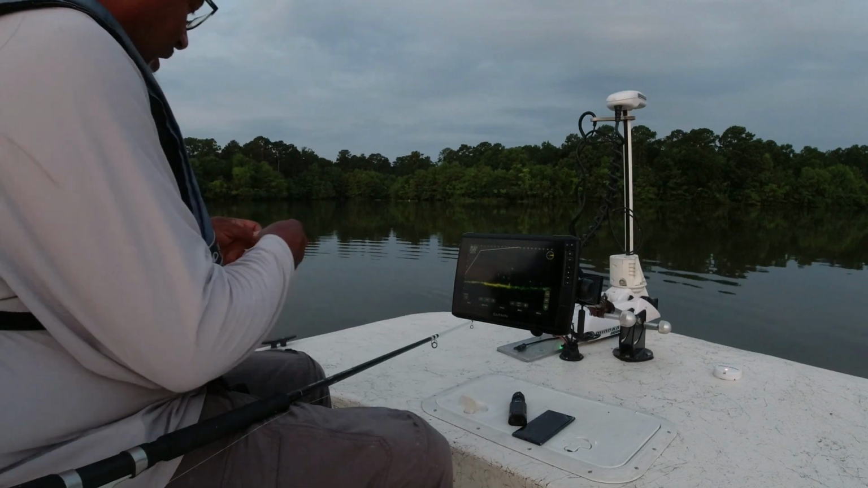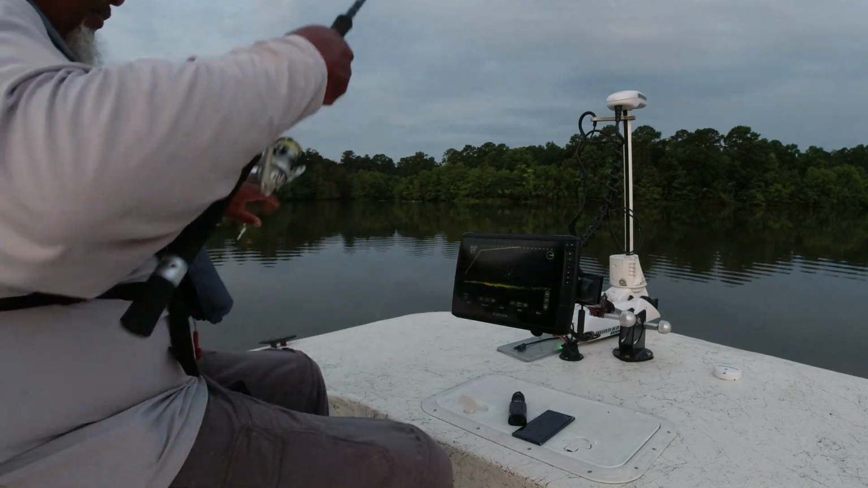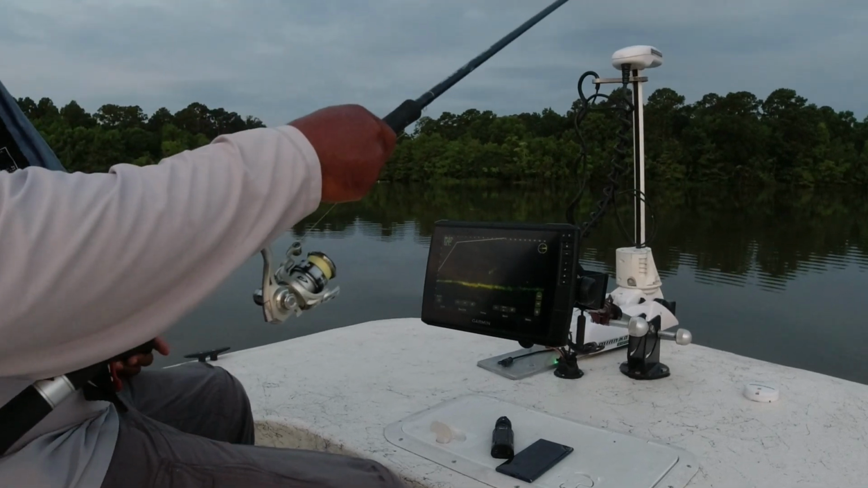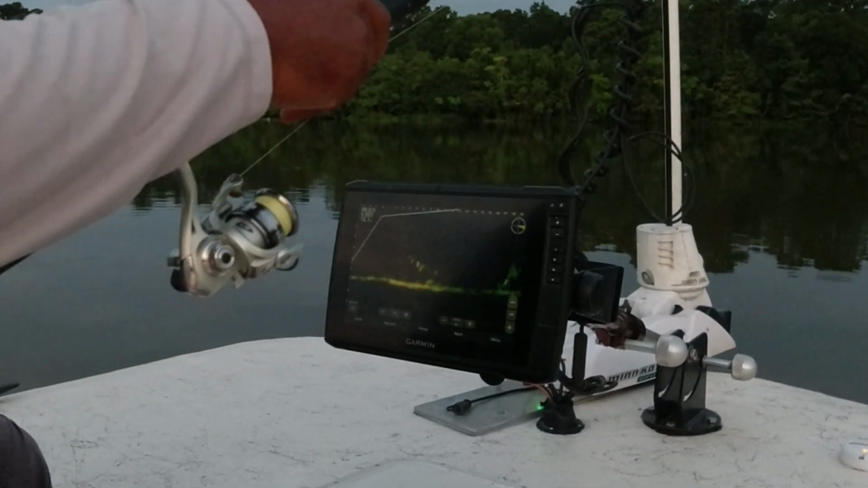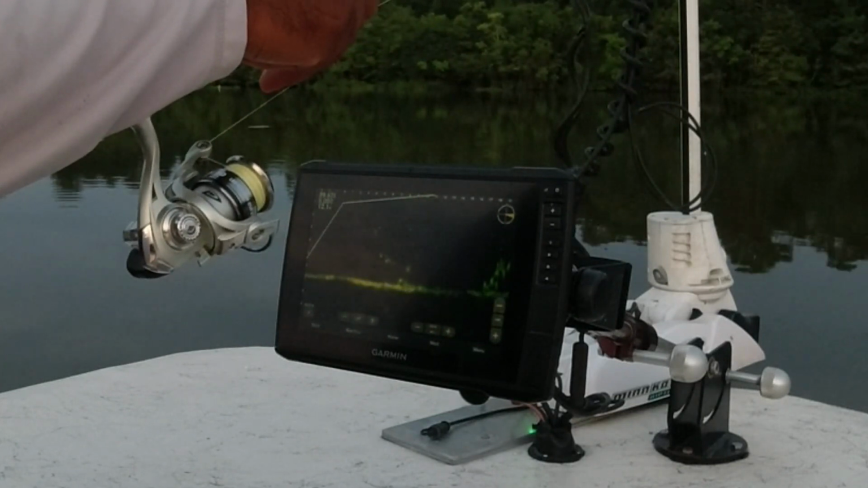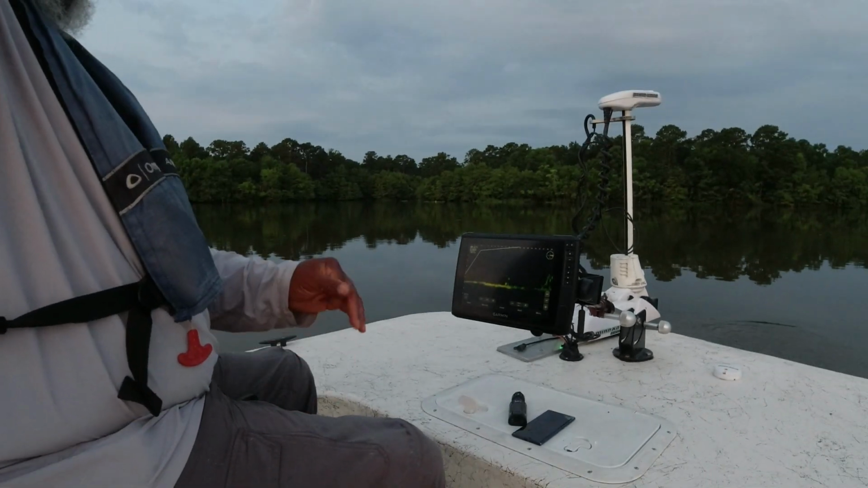Got my bait all slimed up. Tell you what, let's see if they'll just go for the catfish slime. I doubt it, but we're gonna see. I'll be dang.